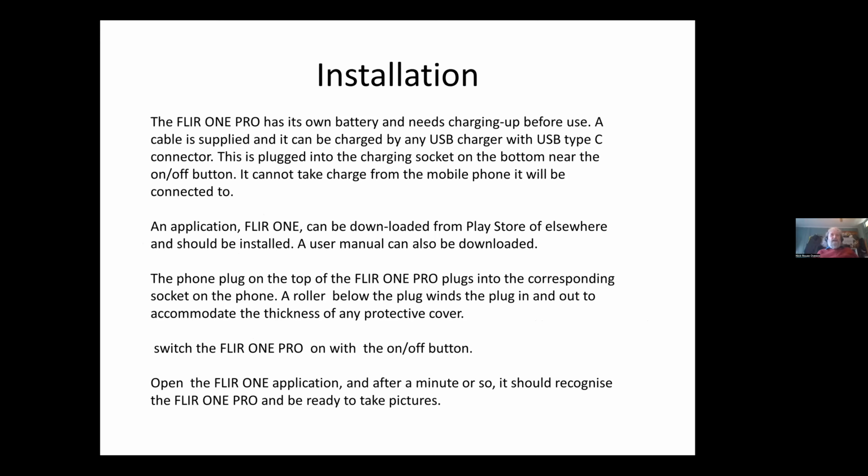It's fairly easy to set up. The device has its own battery, and this needs charging up before use. There are cables supplied, and if you've got a desktop with USBs giving out power, you can use those, or any charging device that uses them. But you've got to have a USB Type-C connector on the end, because the charging plug is USB Type-C, no matter what the data output is for connecting to your mobile phone.